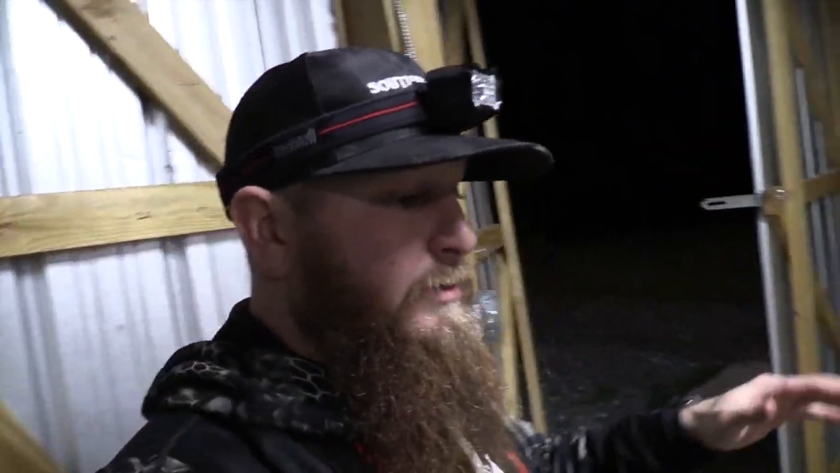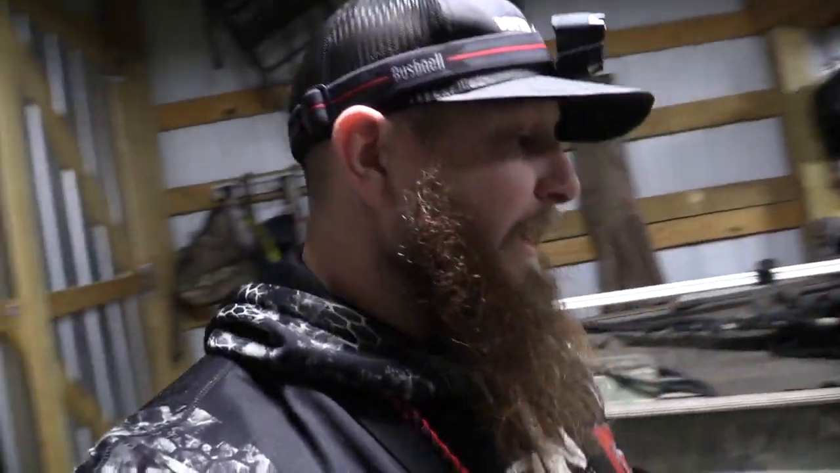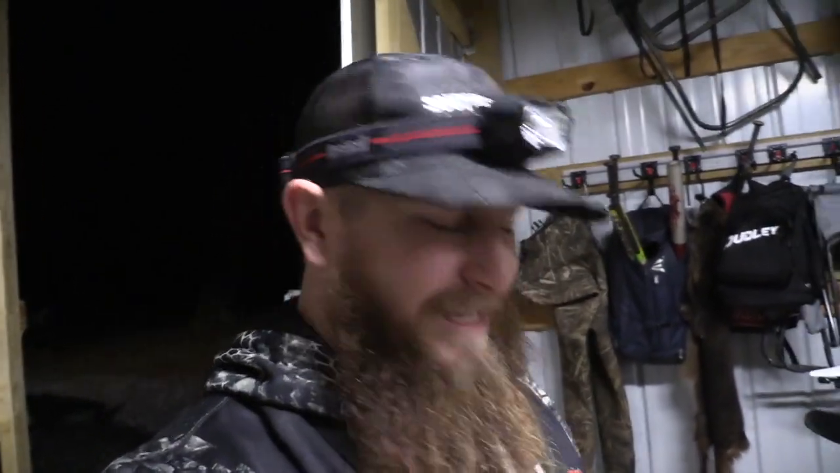Now, going up and down on the hills like we're gonna be doing, you're not gonna quite get 40 miles on a single charge. But the good thing is it's got pedal assist, so when a thick old boy like me tries to pedal this heifer up a hill, it gives you a little oomph to get you up the rest of the way.